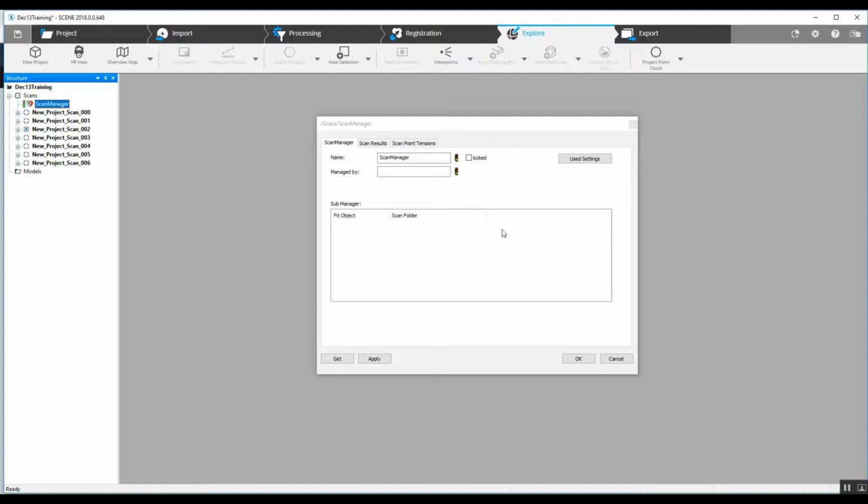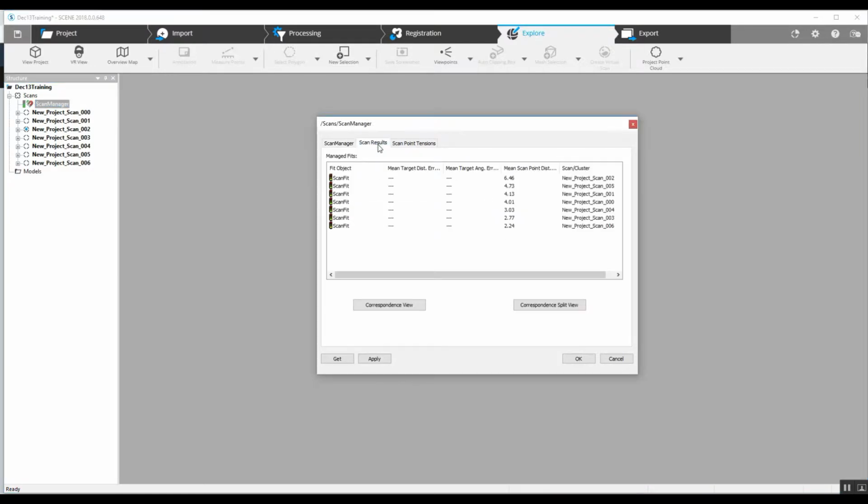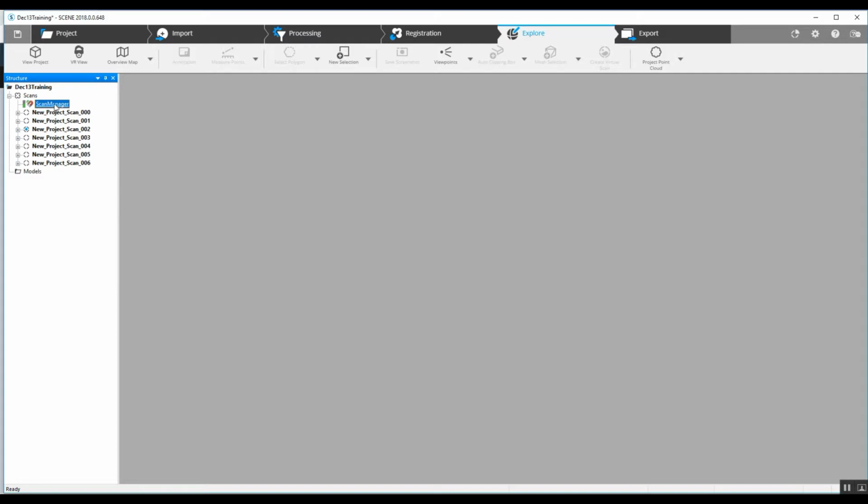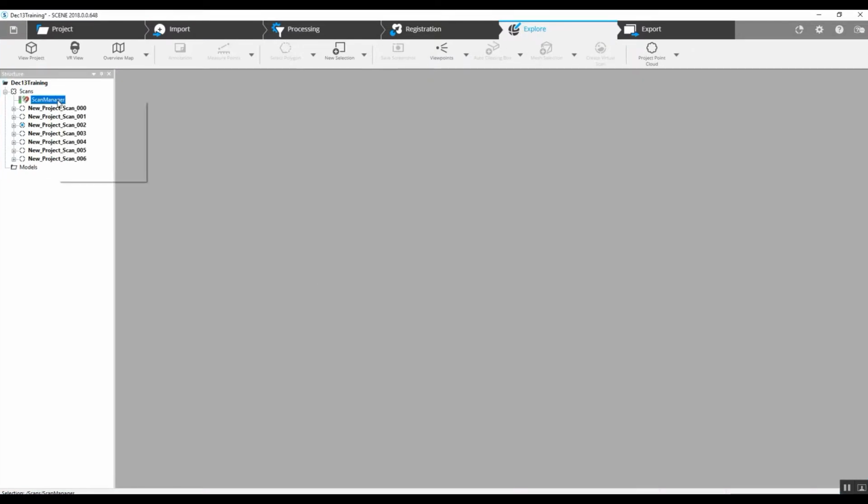Now, as we can see, we've got a green light for our registration. Our scan results are on the second tab. The scan mean point distribution per scan fit: the overall looks to be 3.9 millimeters. First thing we want to do is lock the scan manager. Now that the project's come together, we've locked our scan manager.